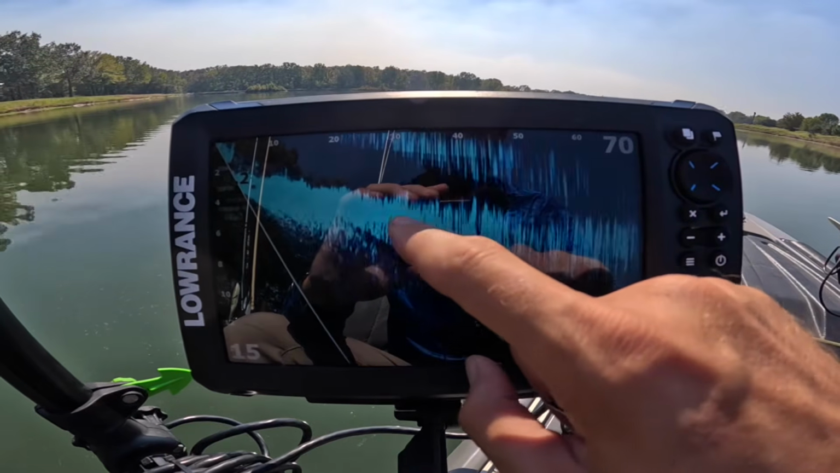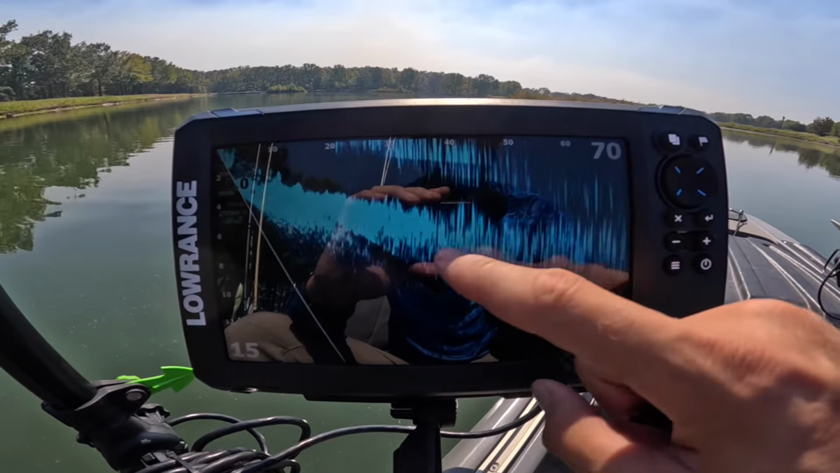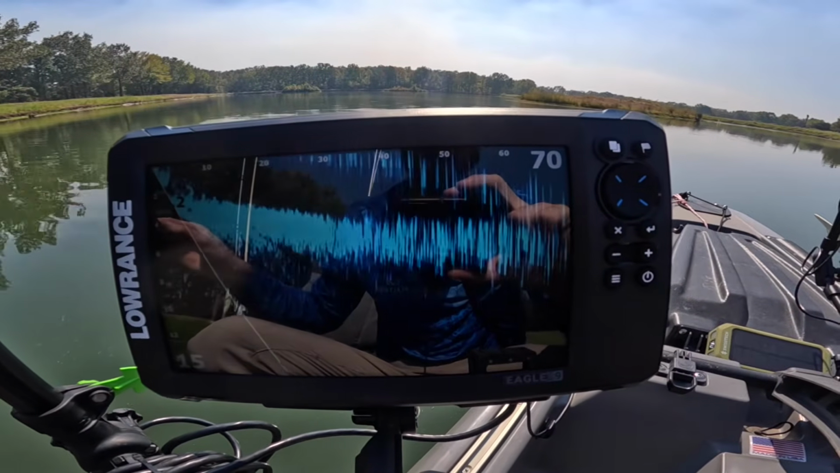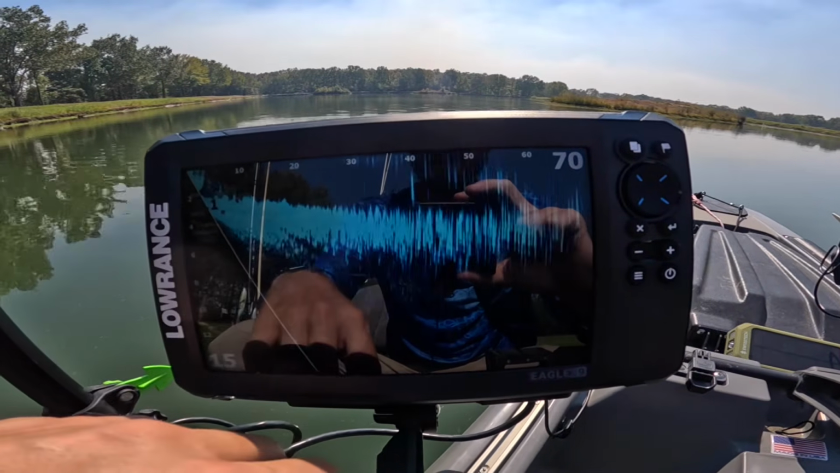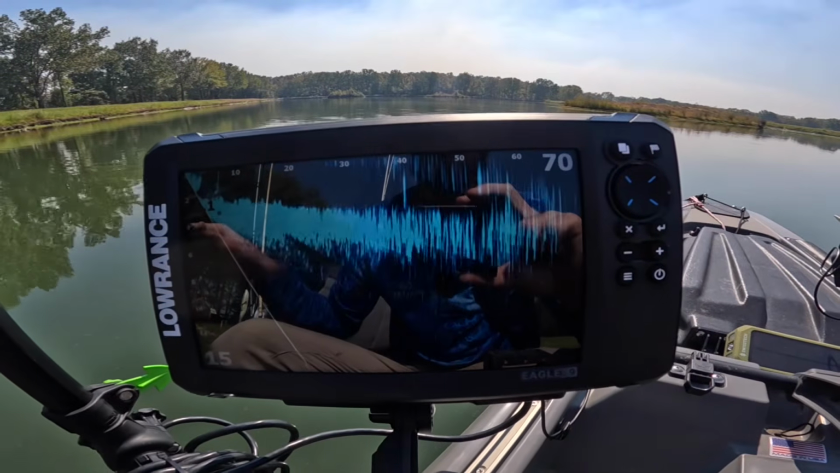Like this right here, for example, there is a fish hugging right here. There's another fish hugging right here. We've got a couple small fish swimming up to me right now, probably some bluegill. I'm gonna do a slight turn here, see if we can't spot something, give you an idea. See this right here? This right here is a fish in 2 foot of water. I know it's a fish. That's what you're looking for.